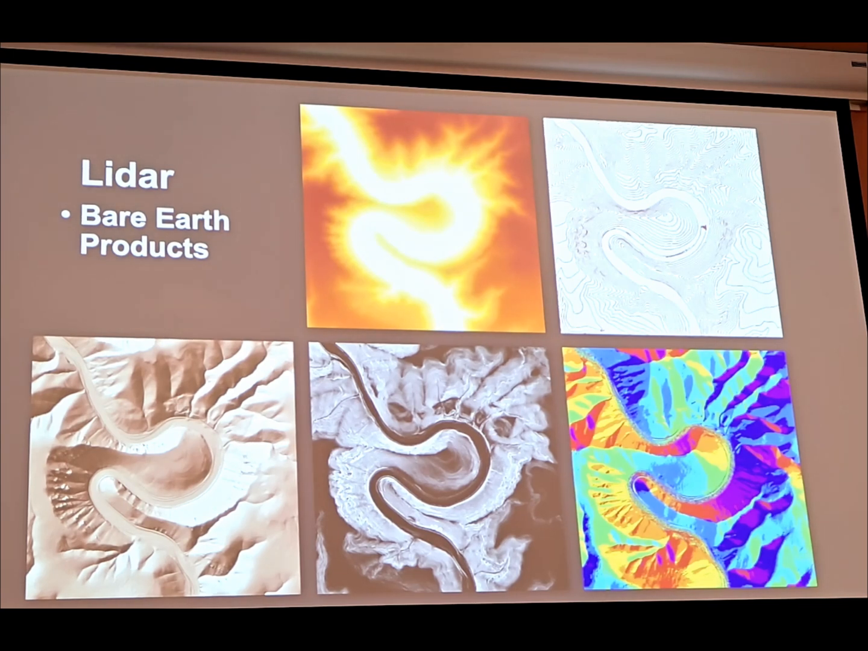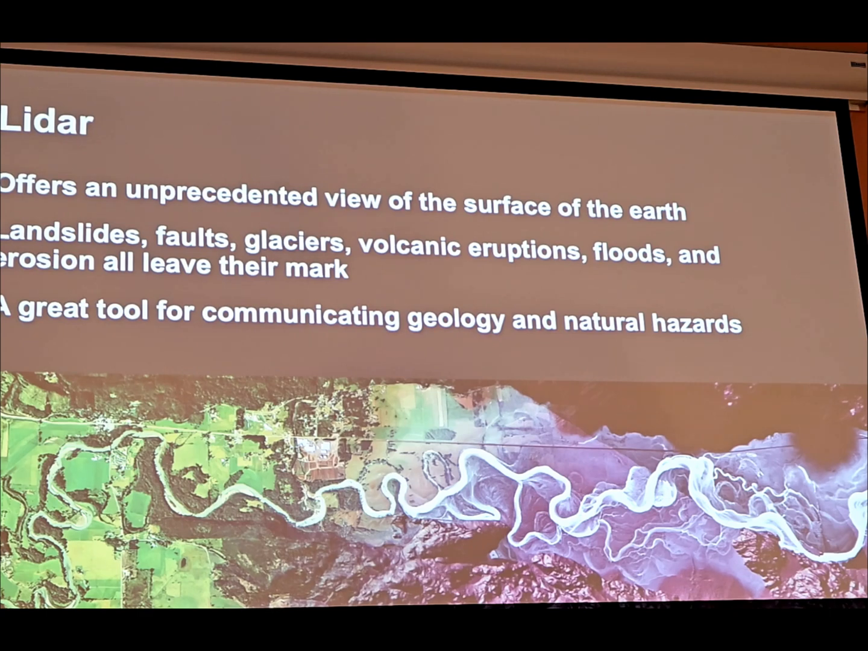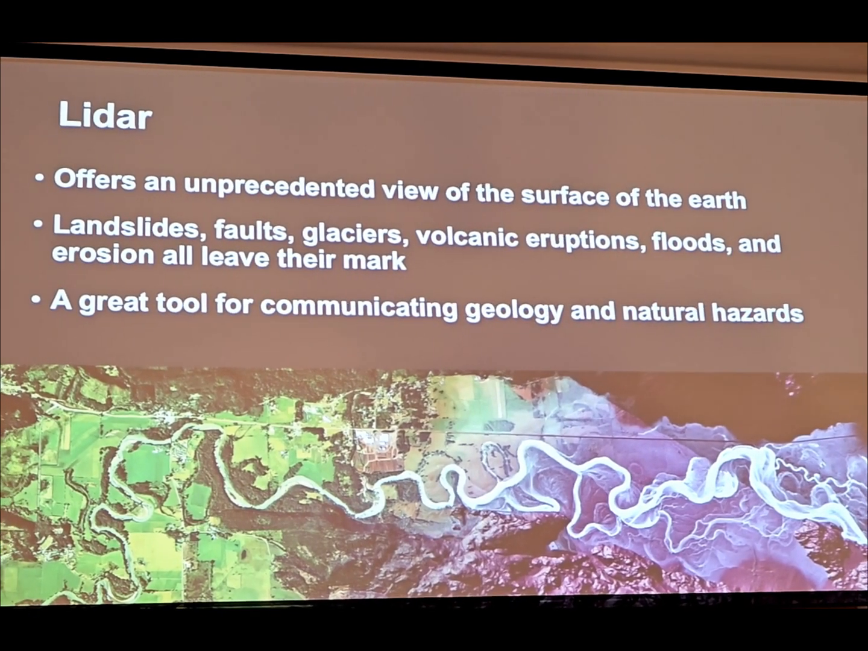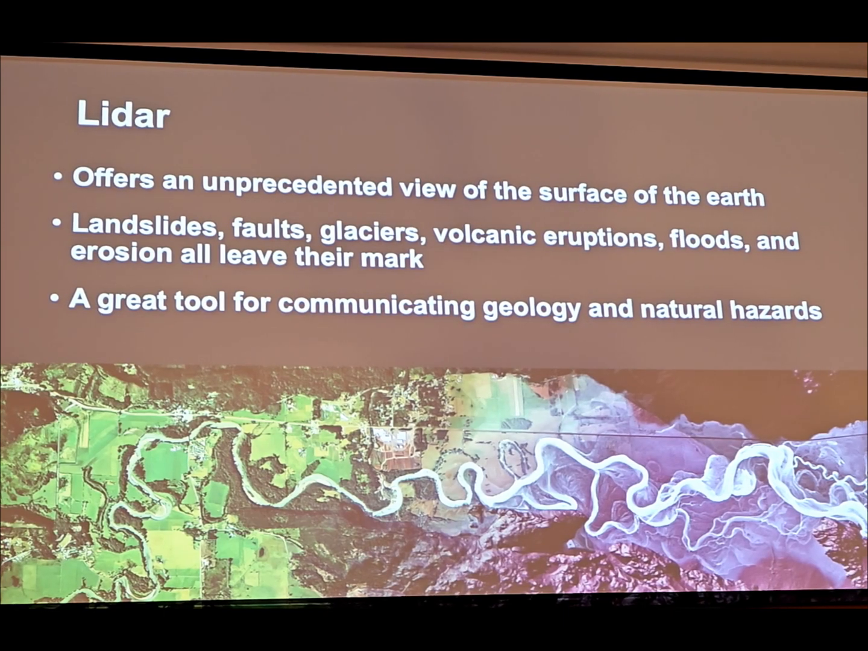Again, the reason it's so useful for geoscientists is because it offers a truly unprecedented view of the Earth's surface. So things like landslides, faults, glaciers, volcanic eruptions, floods, erosion, they've all left their fingerprints on the landscape. So it's a great tool for communicating geology and natural hazards with maps as well.